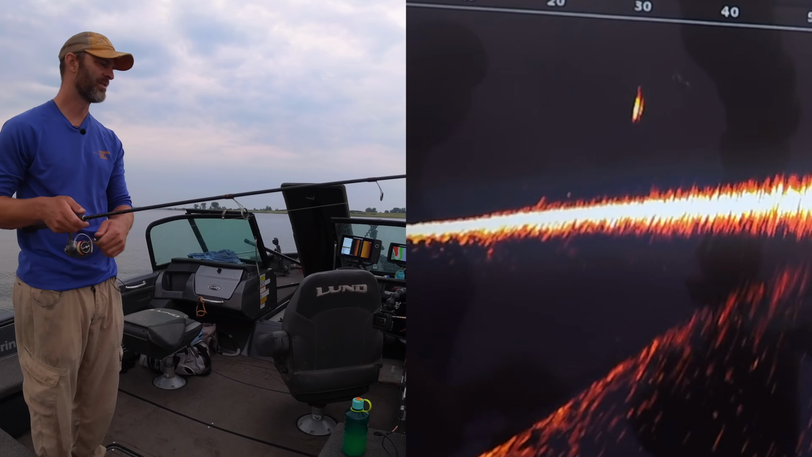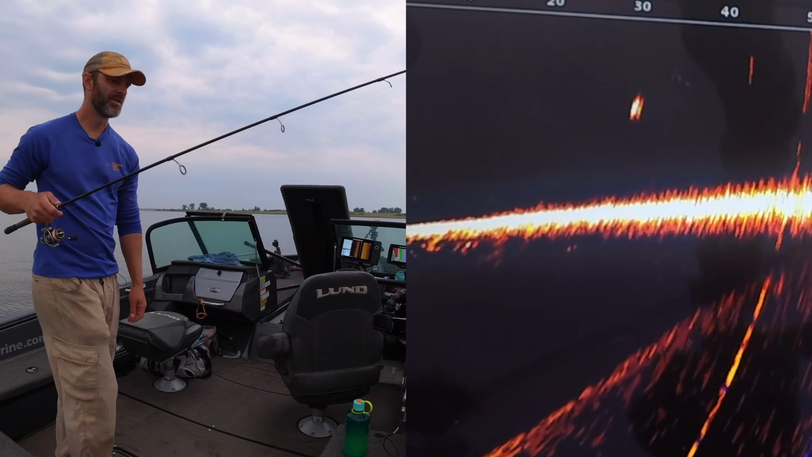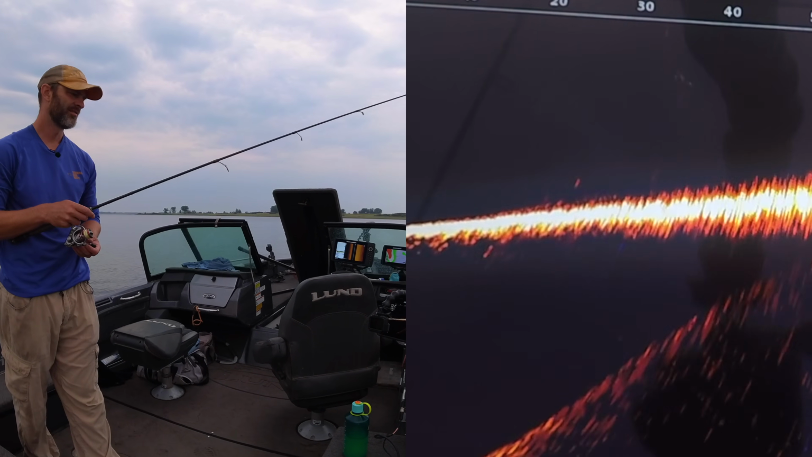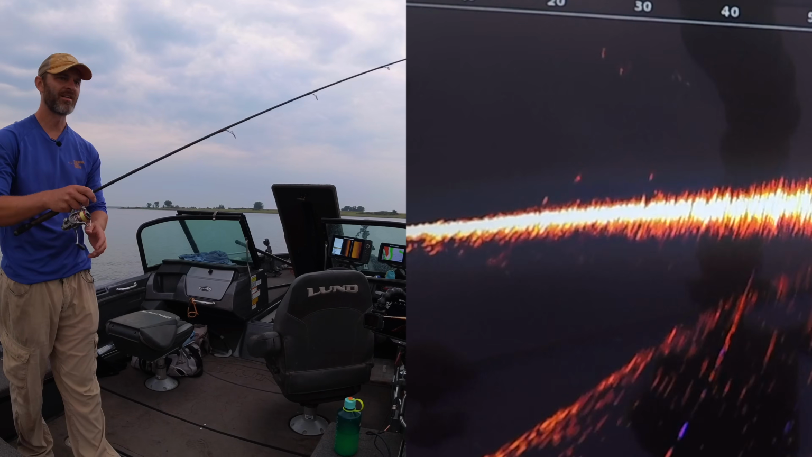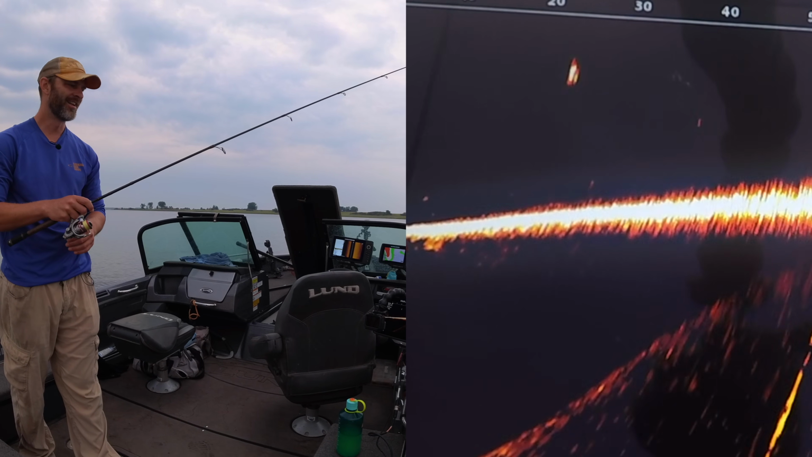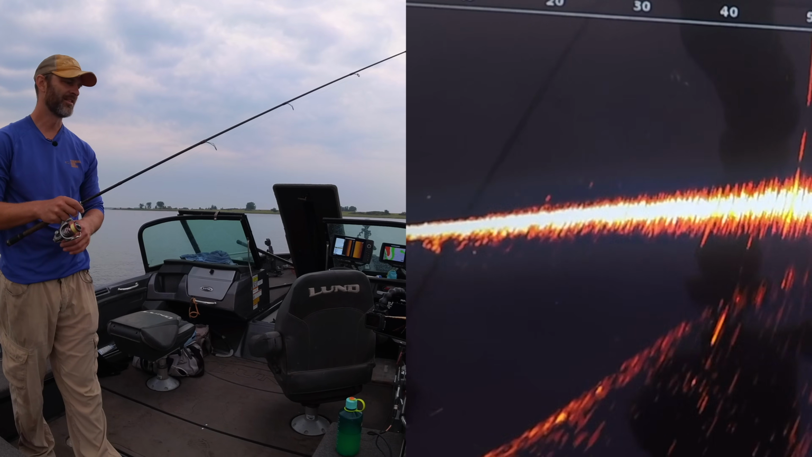Oh, at least this thing works now. I'm so happy. 30 feet, that could even be a smallie there. See if I can actually get a cast on it. It's pretty close. Came up to look at it. I'm reeling in now. So it's not a carp, I don't think. He's still chasing it. Look at that. I'll let it drop. Oh, he didn't like the drop.